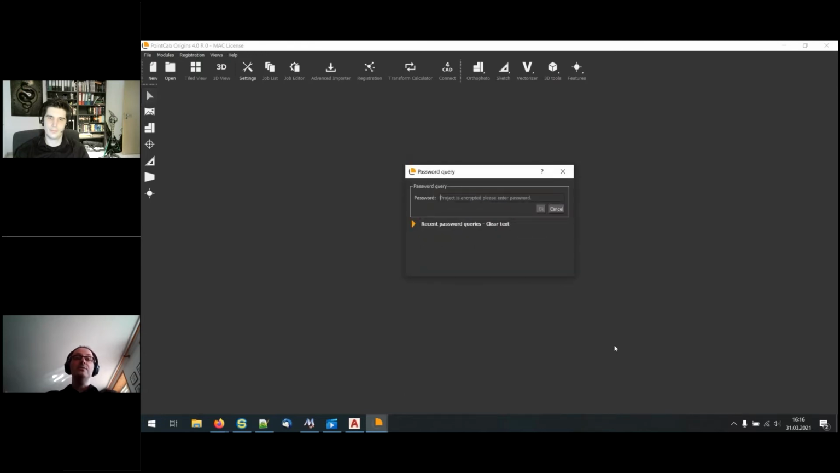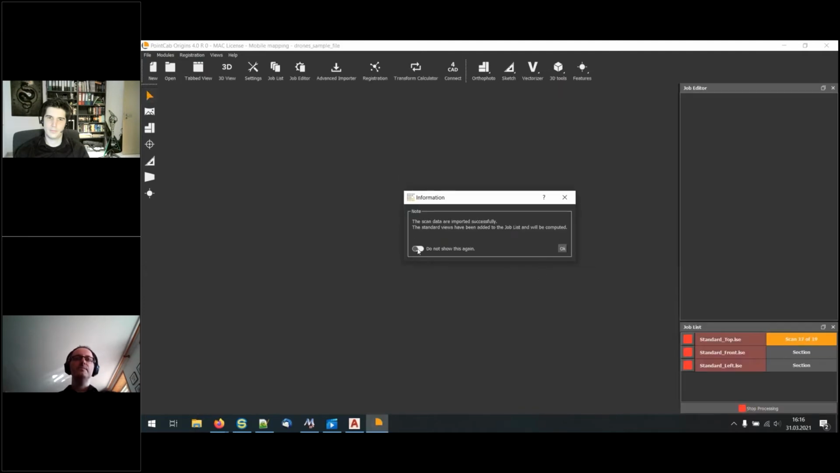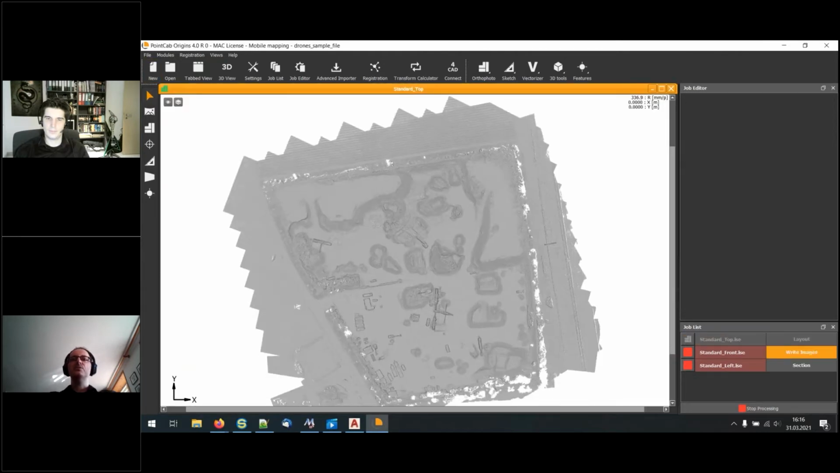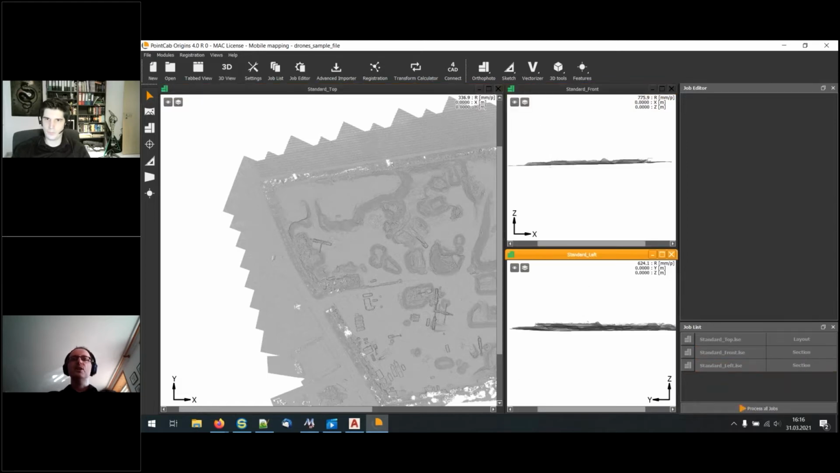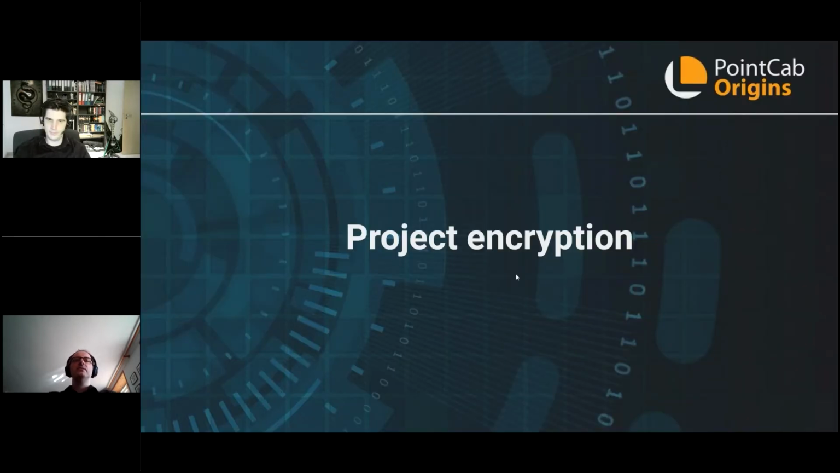Of course, now it knows this project is encrypted, and you just type in the correct password. If you don't, of course, you cannot open it. And we say open. And now the standard views will be opened and created. Well, good. This was the first feature I want to introduce. So now you can encrypt your projects for security reasons, and you can share it online and send the password by phone, for instance.